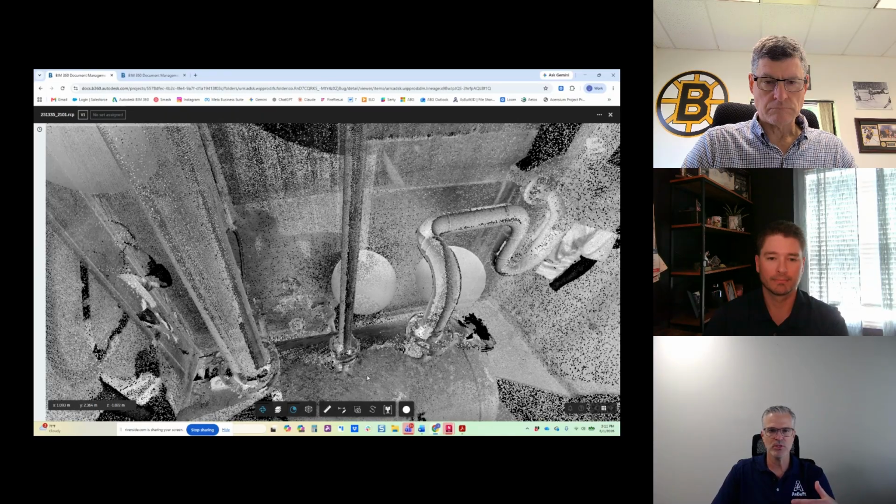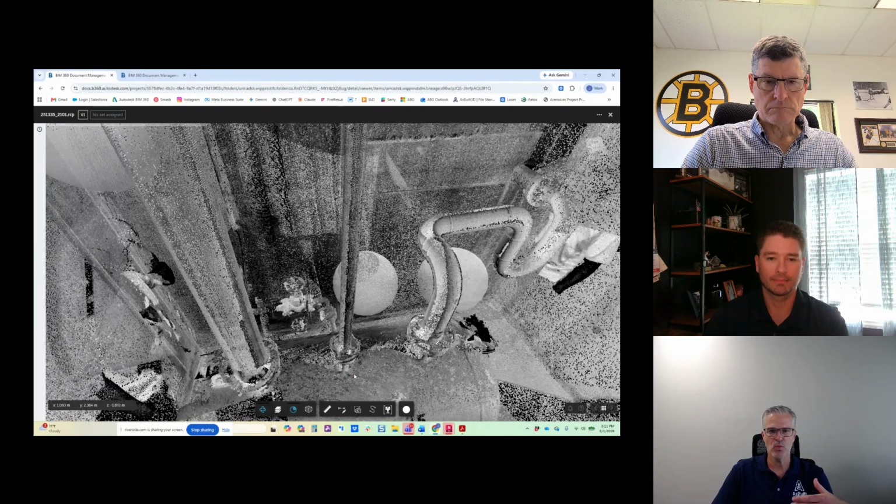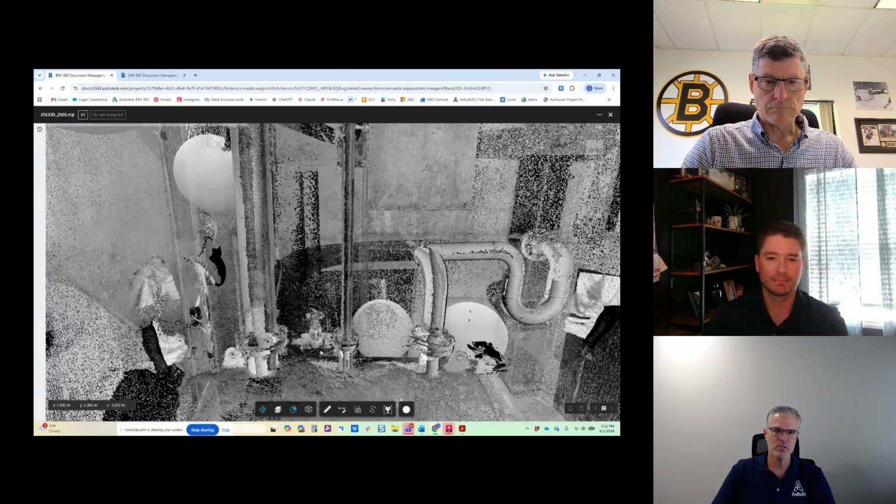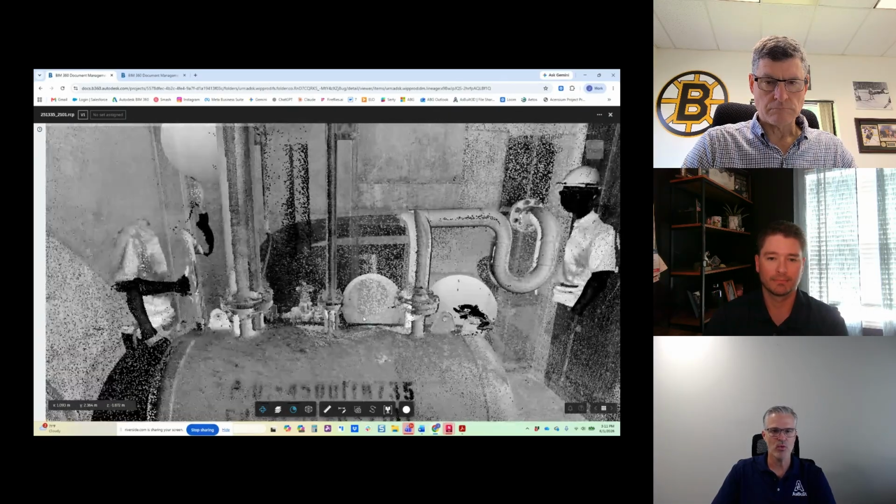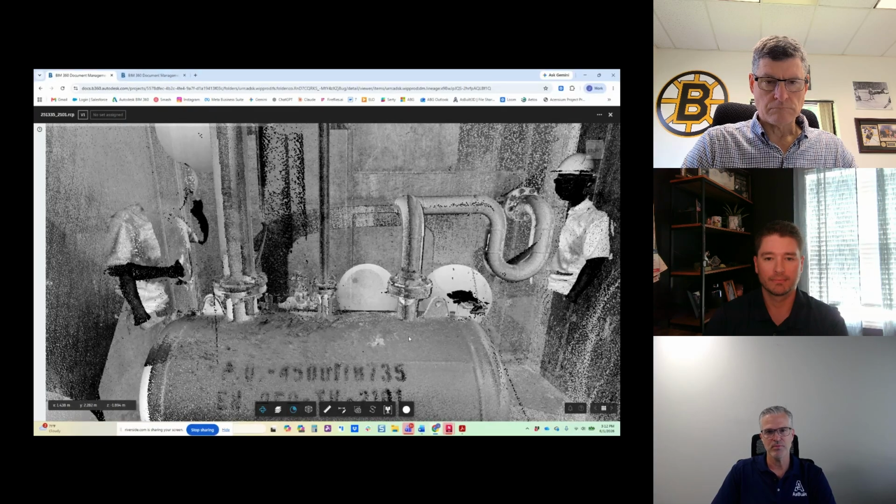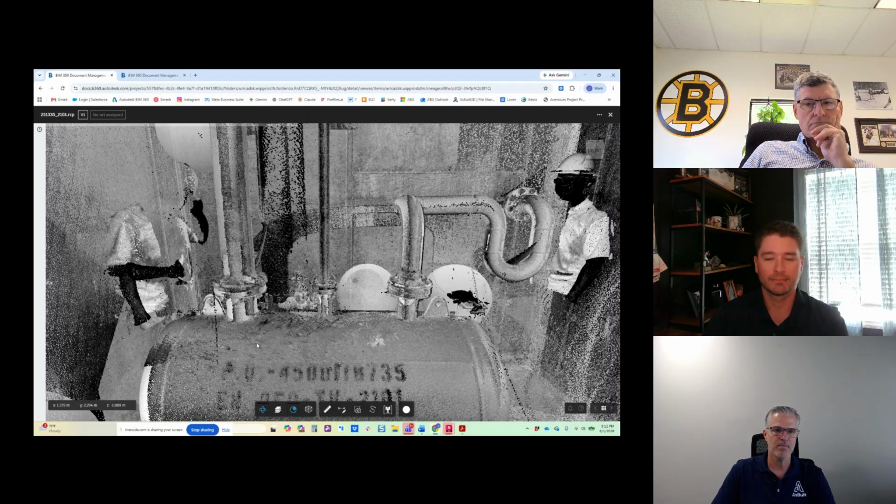So the image that we're seeing on the screen is one of the tanks. We scanned all 6 of these, but we're able to move through this environment. Right now, this is hosted in the cloud, so that's why we're seeing a little bit of a lag to populate the data.